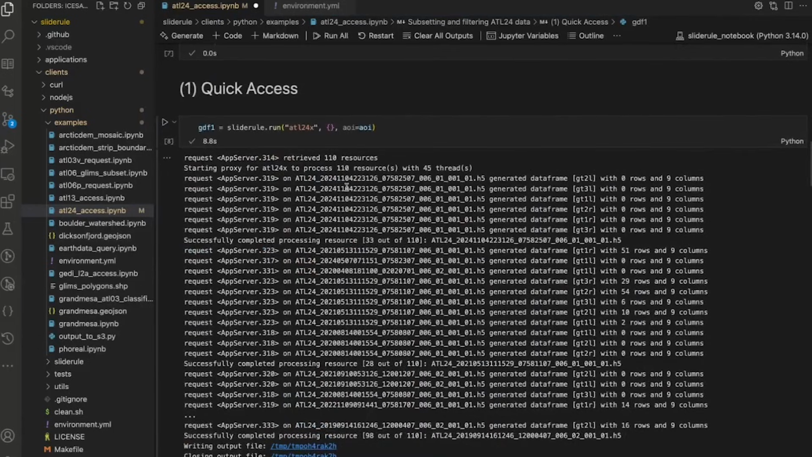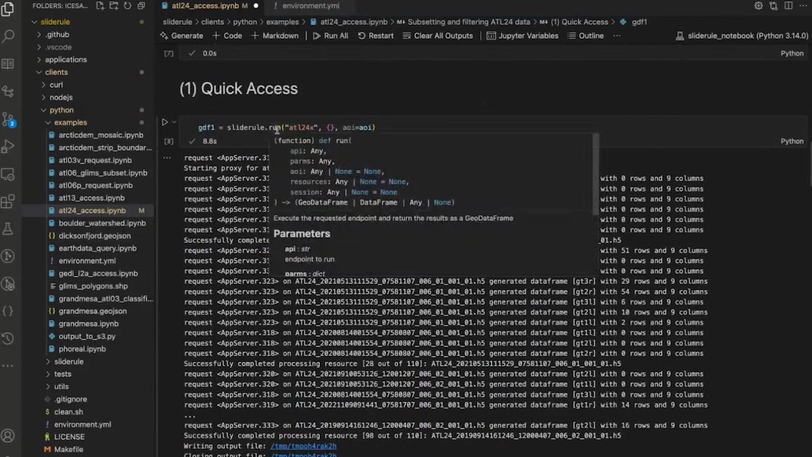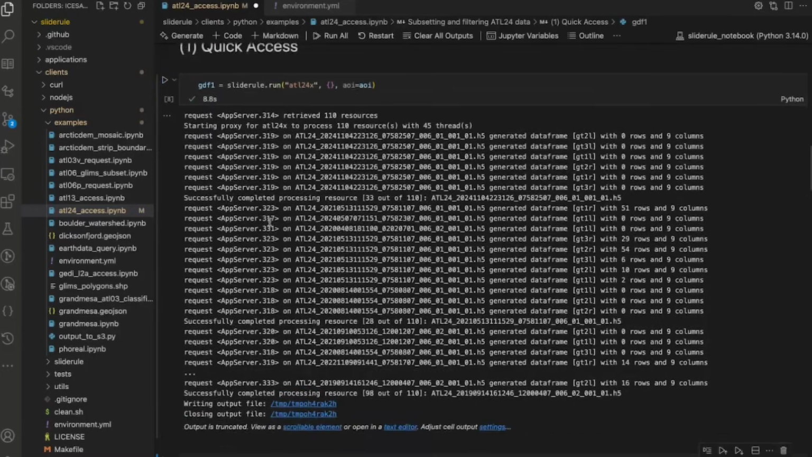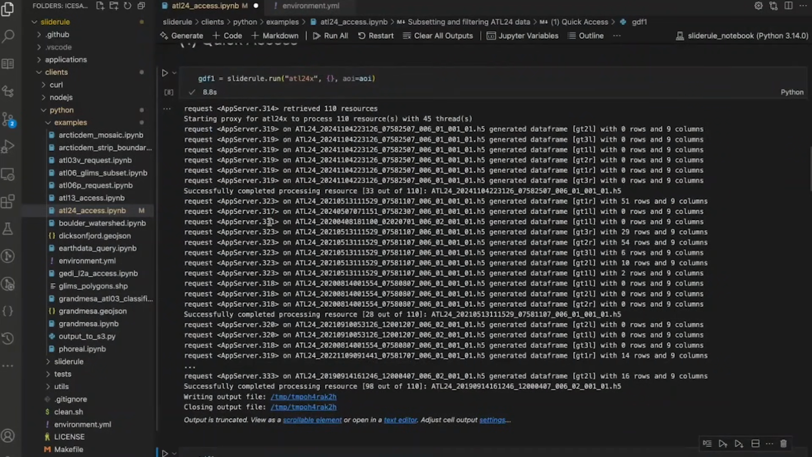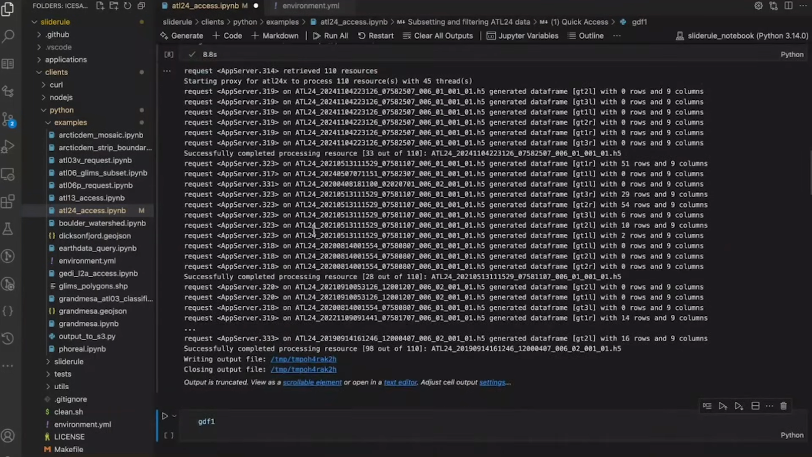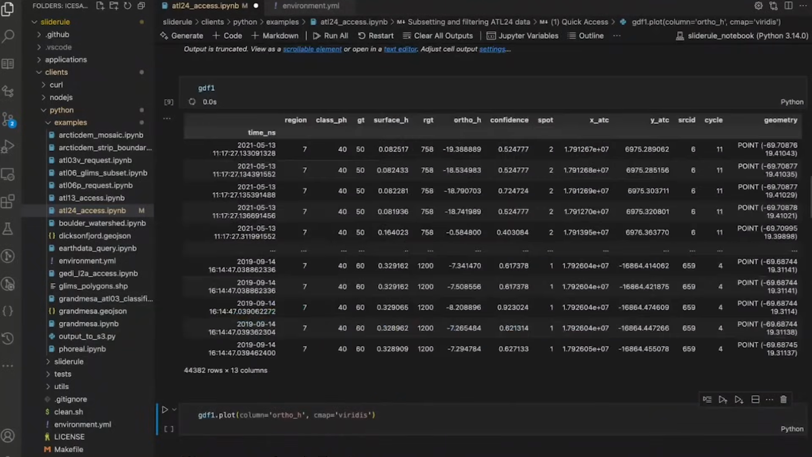So just to talk through what's happening here, the Python client built a request when you hit run, and it sent that request to the server. The server sends back status messages, which we see displayed here, and then it sends back a data frame encoded as a GeoParquet file that the Python client then opens up. That's all what happened right there. Now I'm just going to look at that data frame, and it has 44,000 rows. That means it's got 44,000 bathymetry photons.